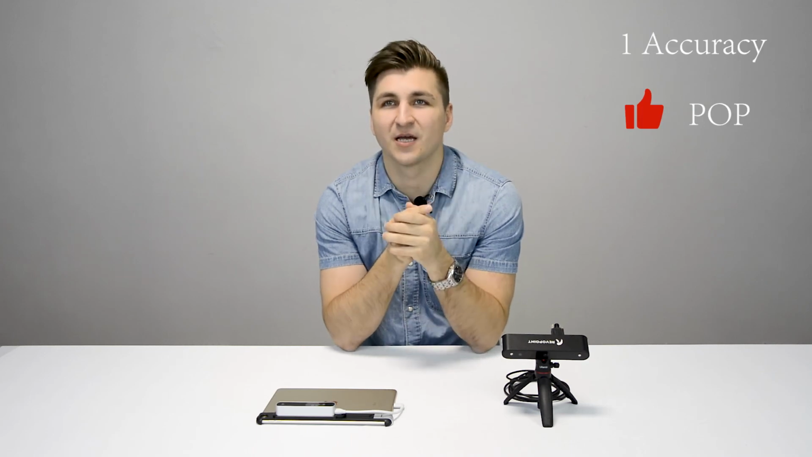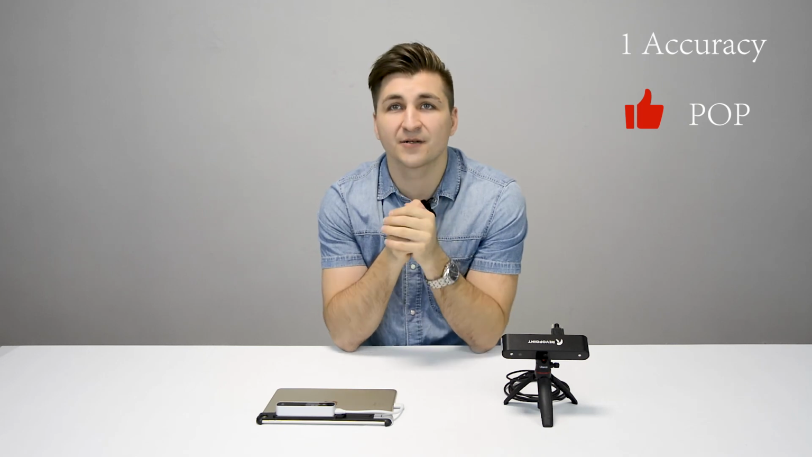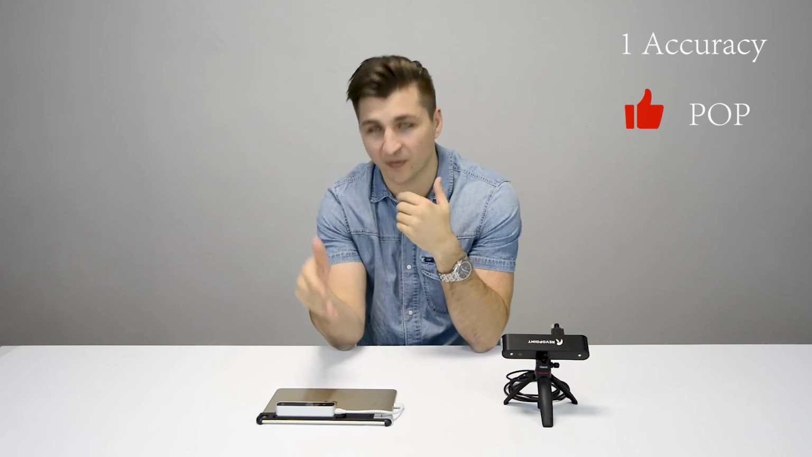I finished comparing these 3D scanners, and now it's time to summarize. There are 4 main points I want to share with you about these 3D scanners. One is accuracy. Best choice by far is Pop from Revopoint. Their scanner is much more accurate and the edges are quite sharp comparing with the smooth surfaces of Mark II.